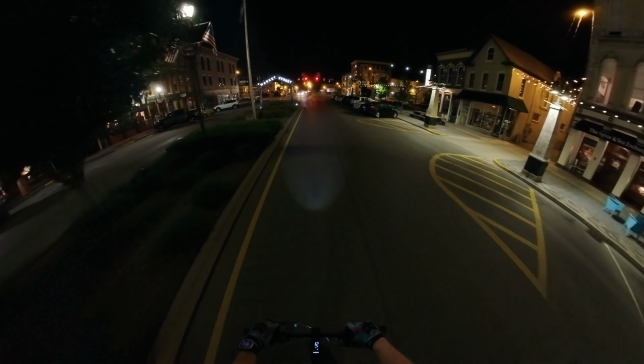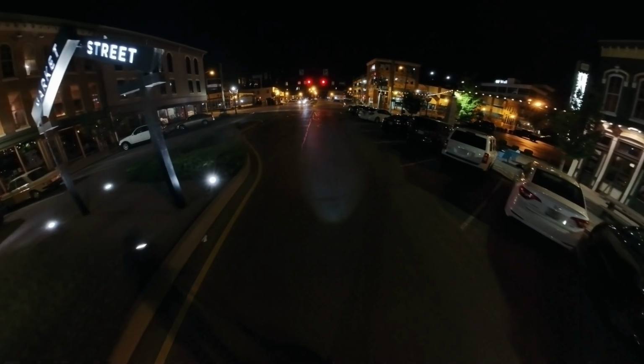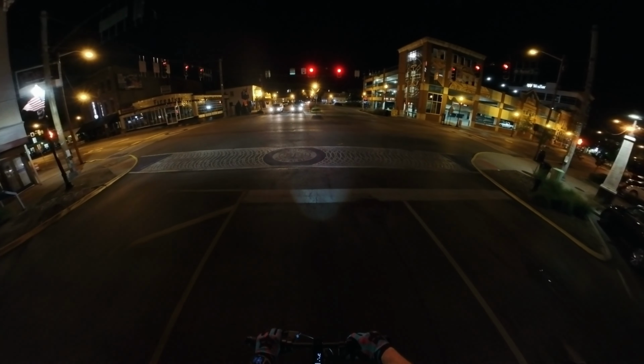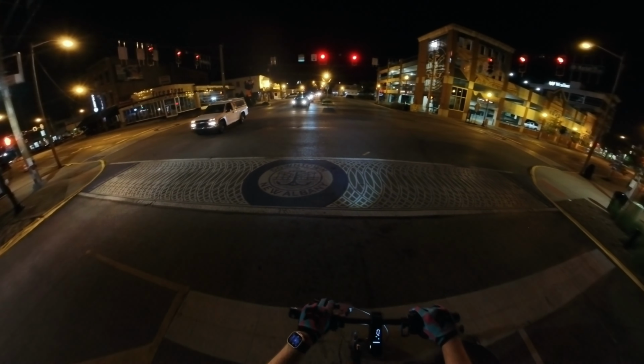Tonight I'm doing something a little bit different. I'm taking an electric scooter for a night ride through New Albany, Indiana. Mainly because I could throw this in my trunk and take it somewhere instead of having to drive all the way here.